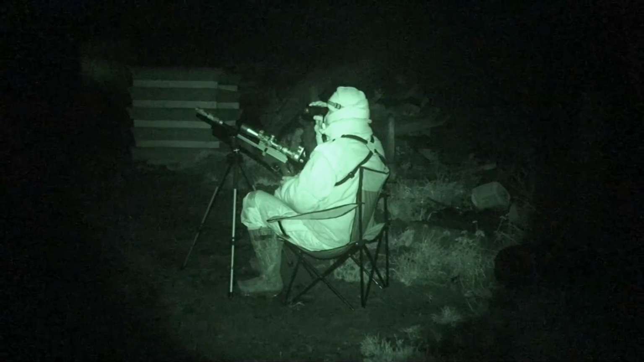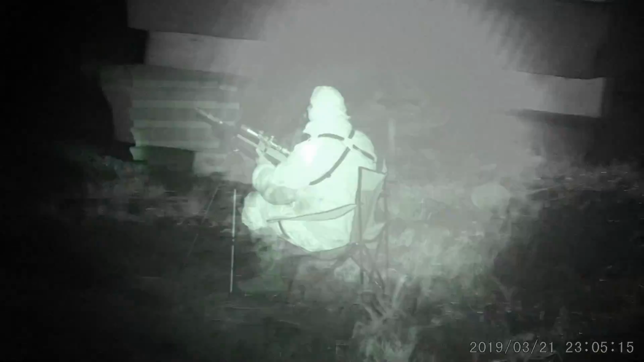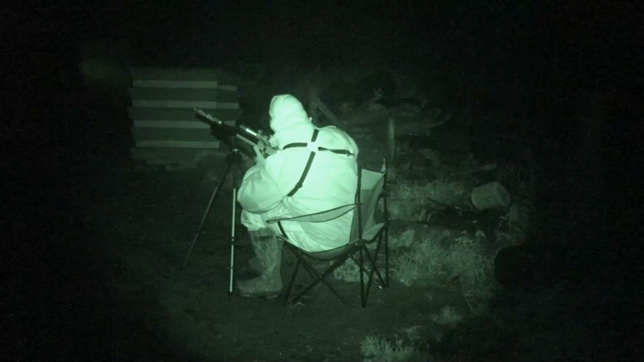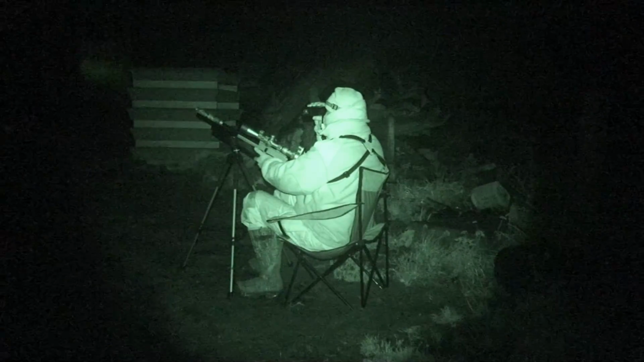I don't constantly scan with the spotter, as it seems to tire your eye out quicker, but rather scan the likely spots every few minutes. And that's when I spotted this fella, the first rat of the night, which came charging across the yard at me before disappearing below a pallet. Boy, I hate it when they get that close.